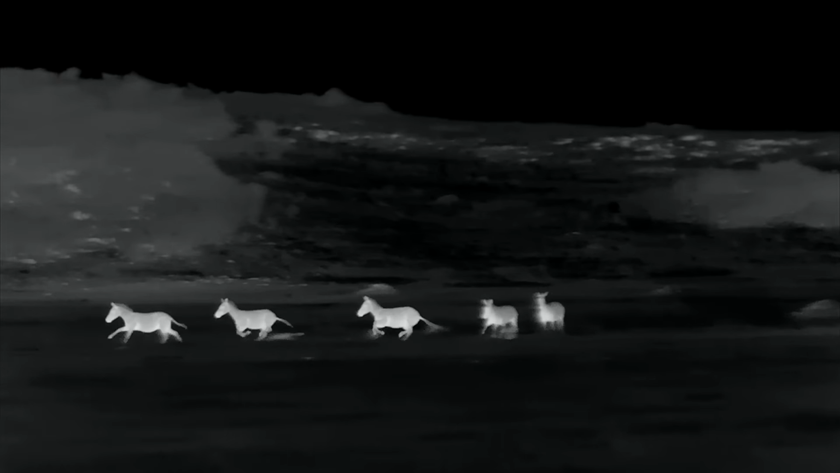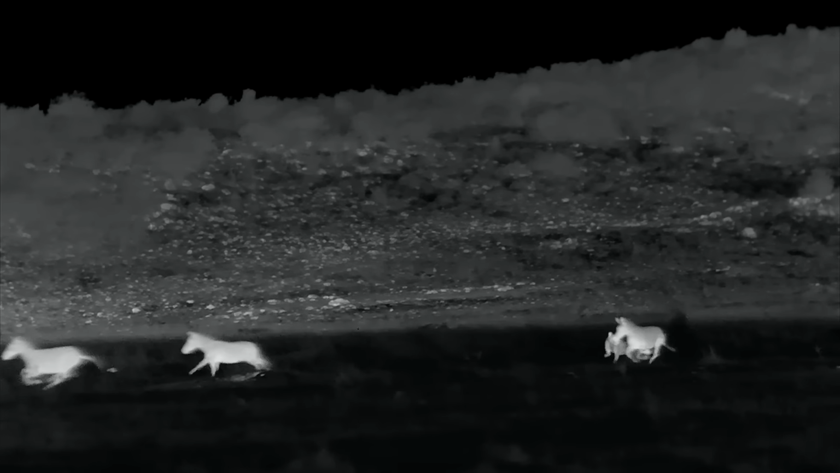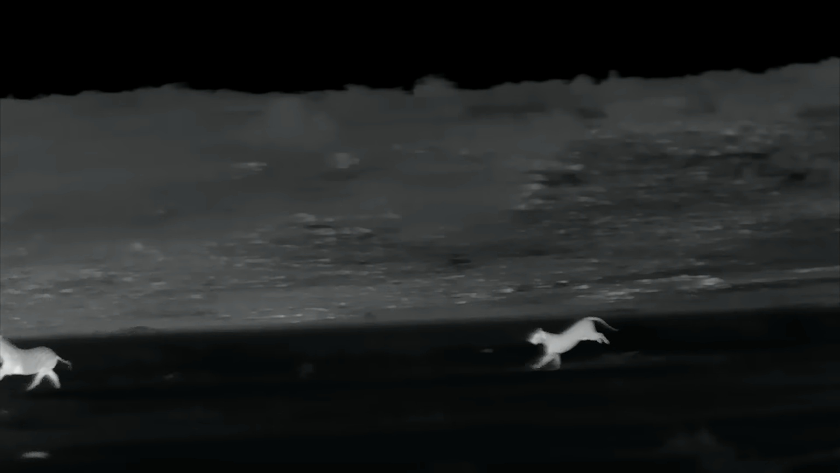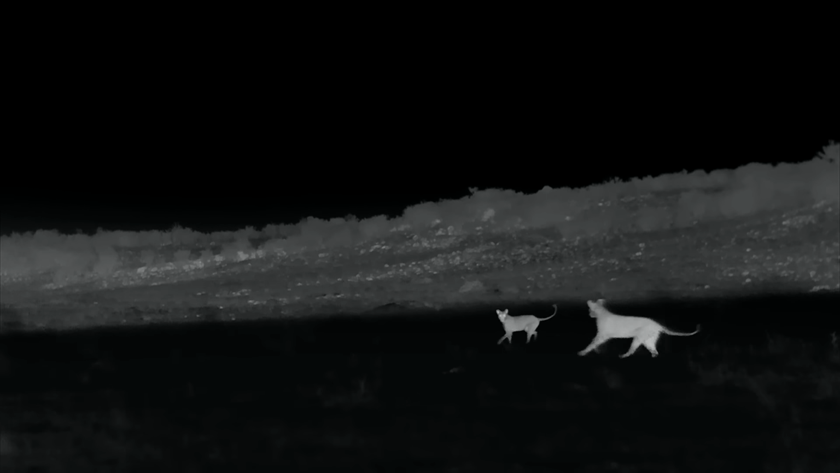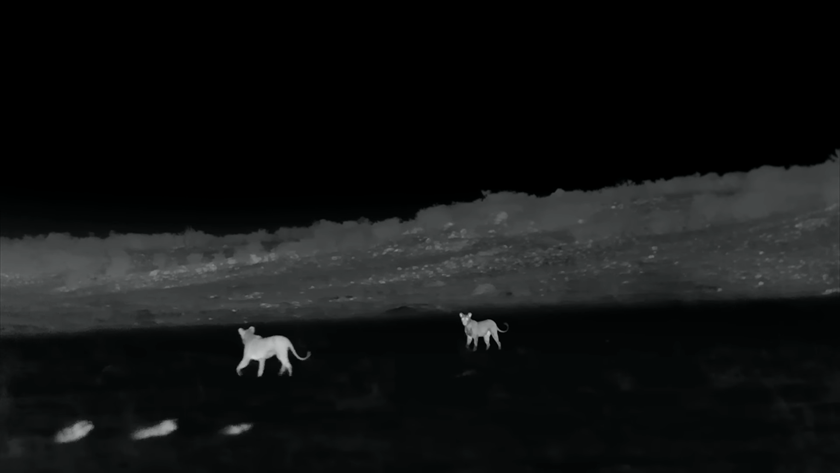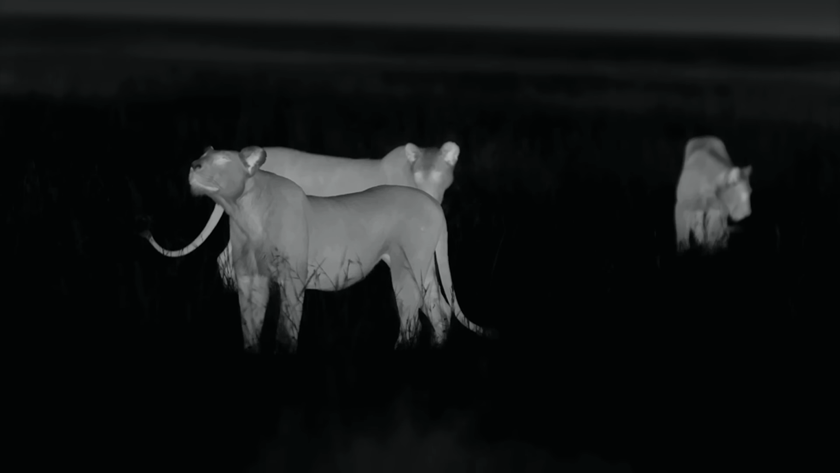Now it's all down to the waiting two lionesses. The ambush works, but catching a zebra in the dark and at full speed is not the easiest task. The group escapes. They have to continue their search.